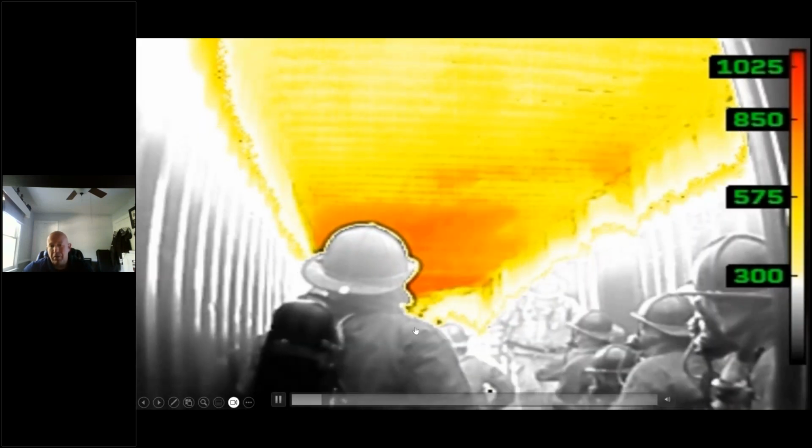And this is my favorite one so far. Instructor Joey Baxus gave us this great video of a house fire. I want you to look at the grayscale. Grayscale is something that I used to not really pay attention to. It has to be a healthy balance between grayscale and colorization. And the grayscale on this particular 360, seeing them above the fire here is exceptional.